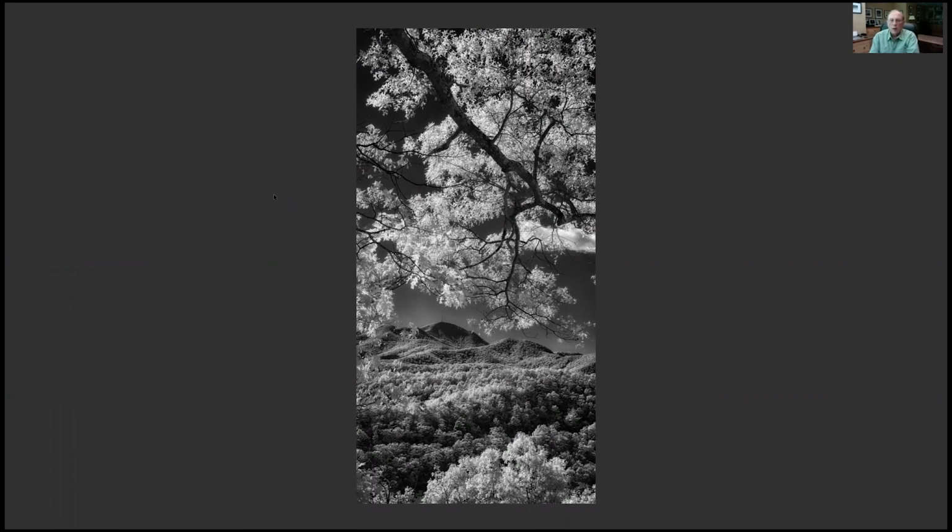is that it is helpful to have sunshine on the foliage. If I had taken this picture with a normal camera, the foliage would have been dark, parts of the mountain too, and the contrast would be enormous.